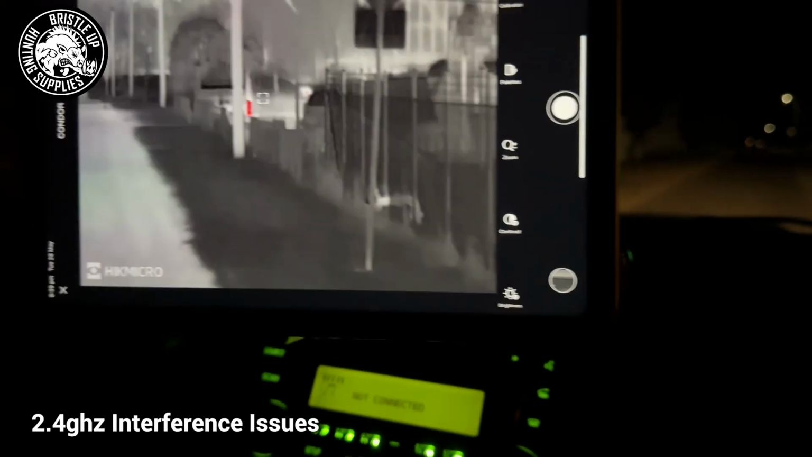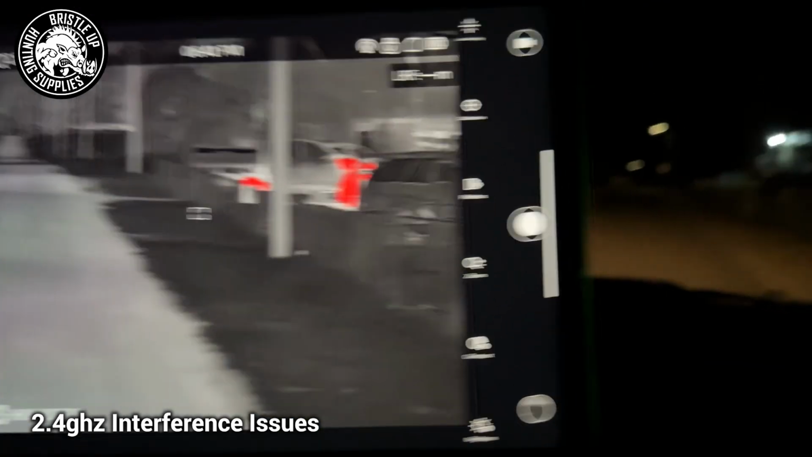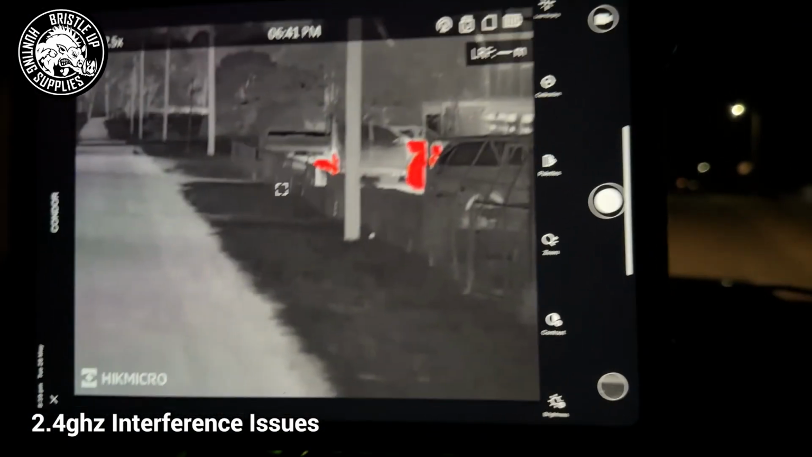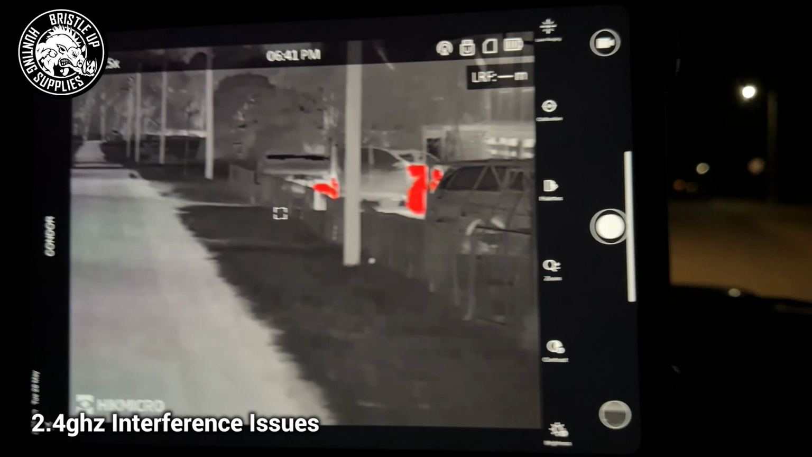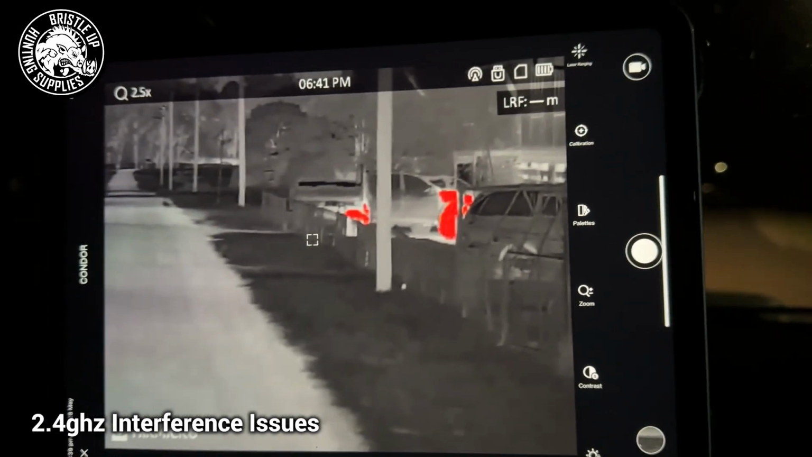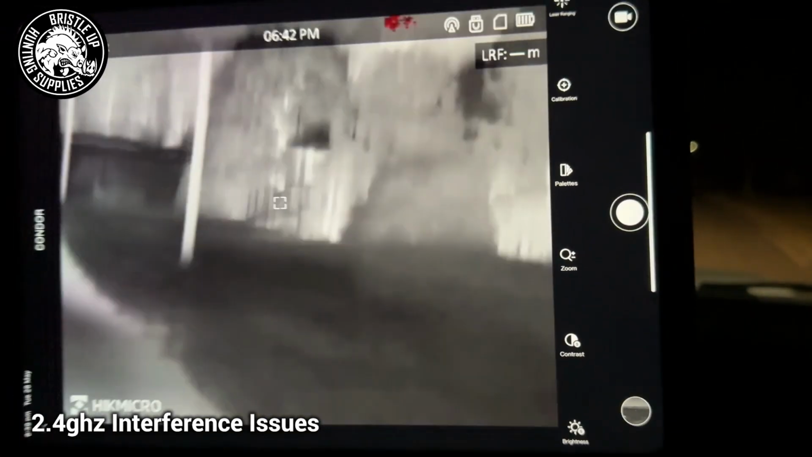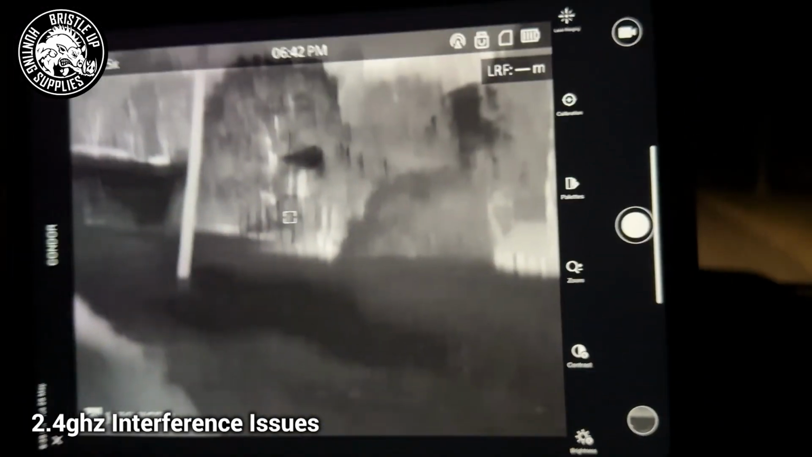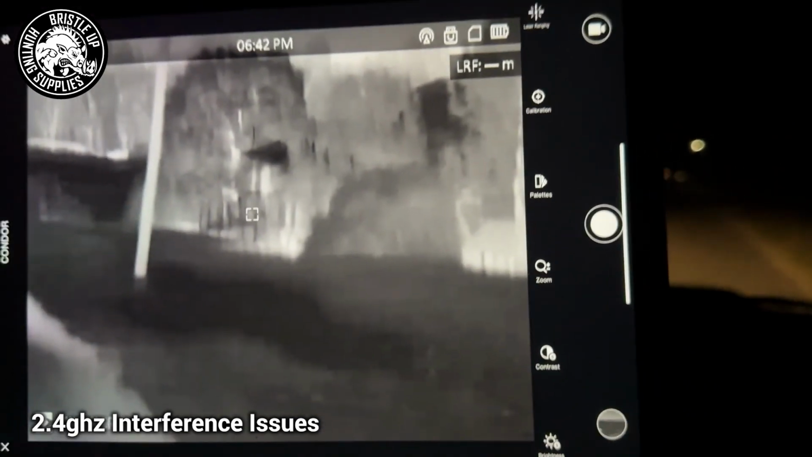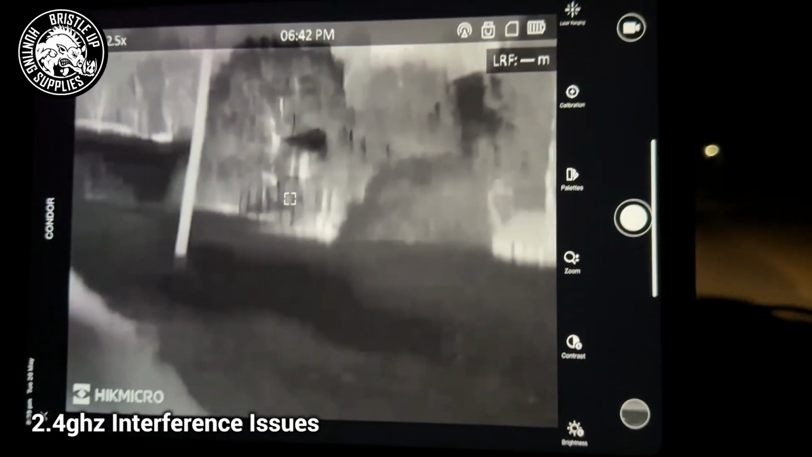Right, so this is with the 2.4 gigahertz model. And as you can see, it's freezing up. Completely frozen there, and then it'll just take off and go crazy. And now this is with heaps of Wi-Fi connections around in town. So yeah, there it goes there. So now it's catching up, now it's frozen again. So this is solved now, the interference issue, with the 5 gigahertz solution.